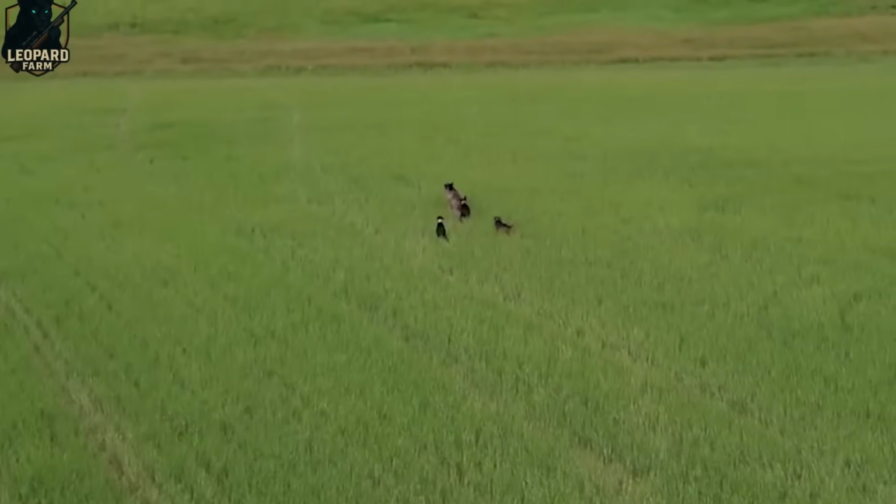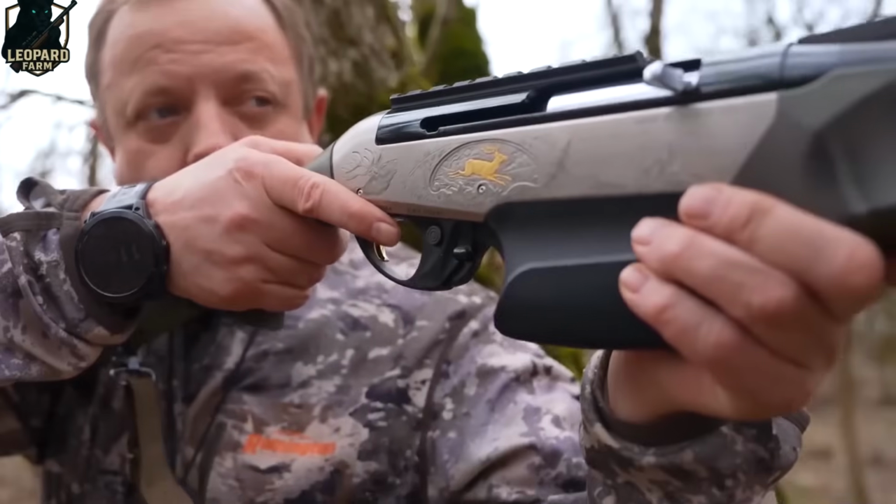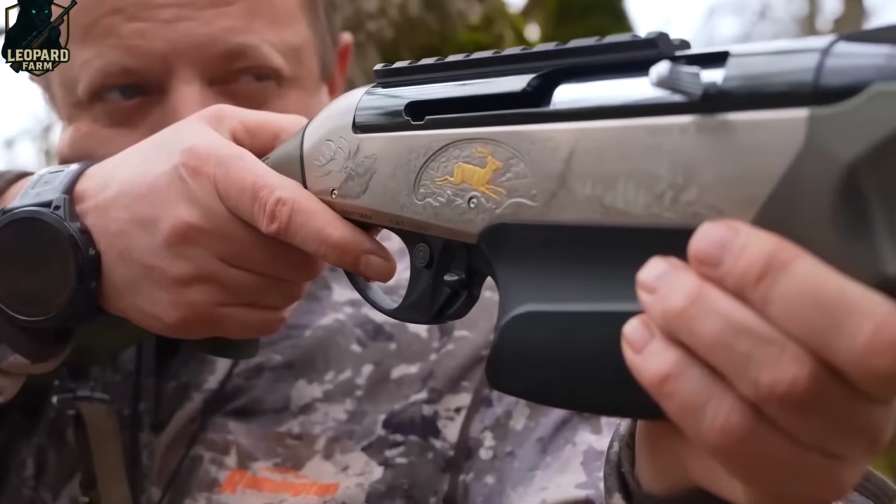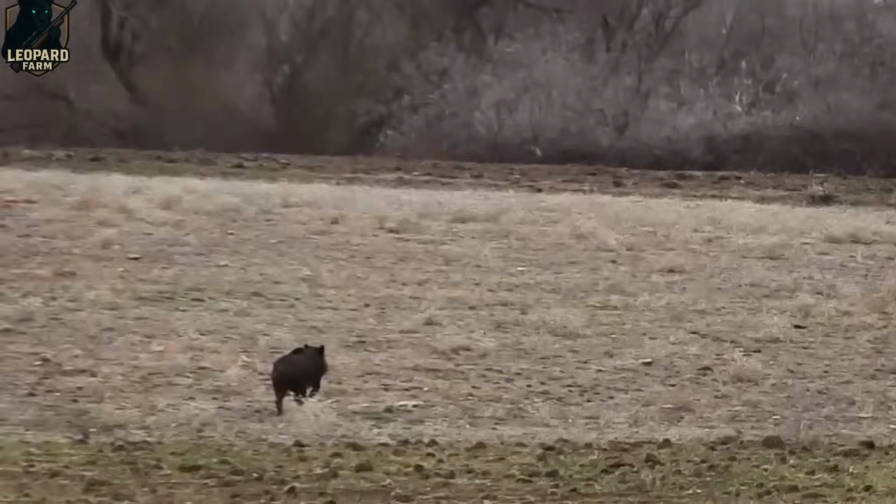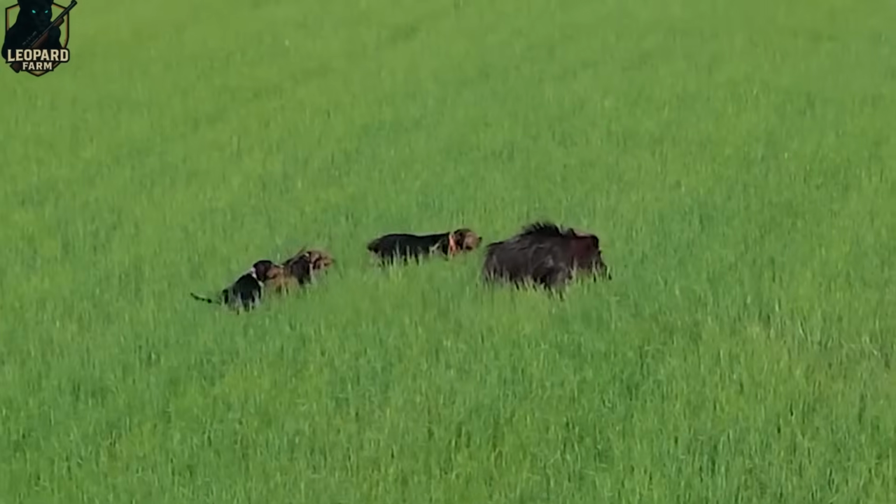Just minutes later, our hunting dogs closed in and cut off its escape. At close range, there was no time to second-guess. I raised my rifle, lined up the shot, and squeezed the trigger. One clean, accurate hit. The boar dropped.